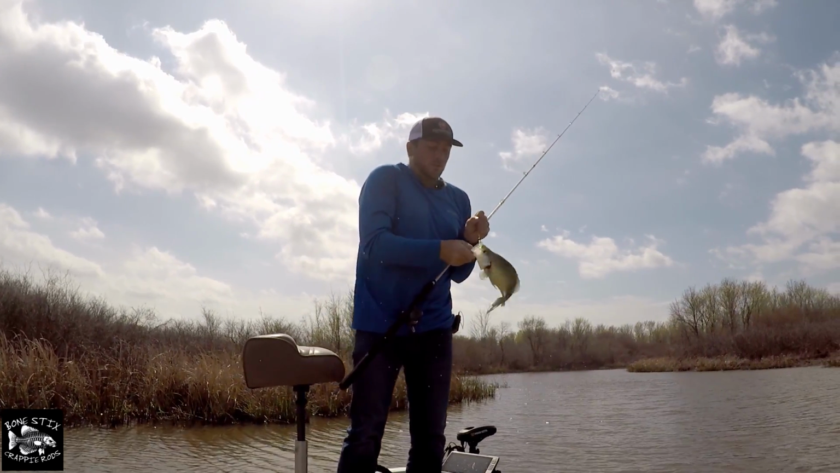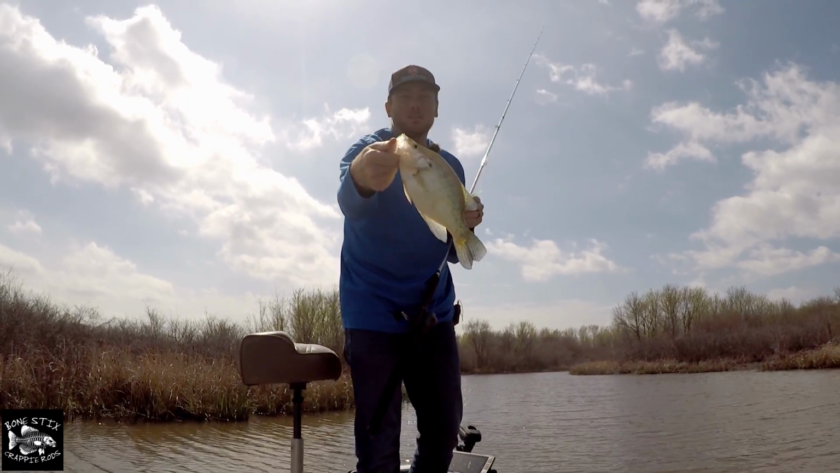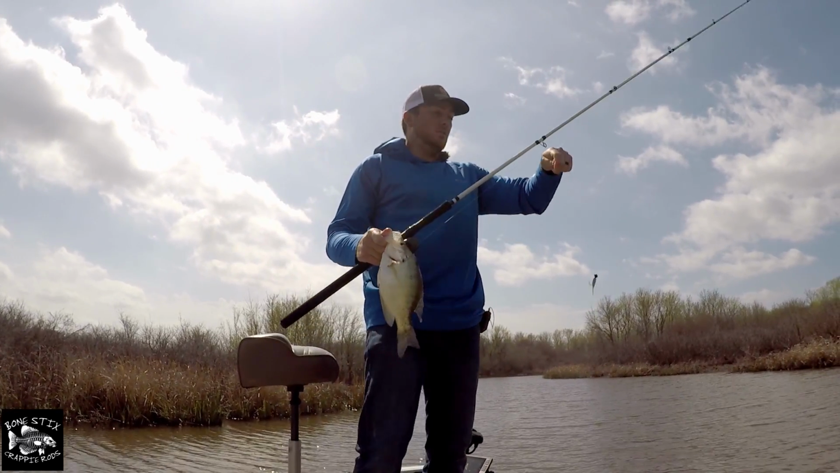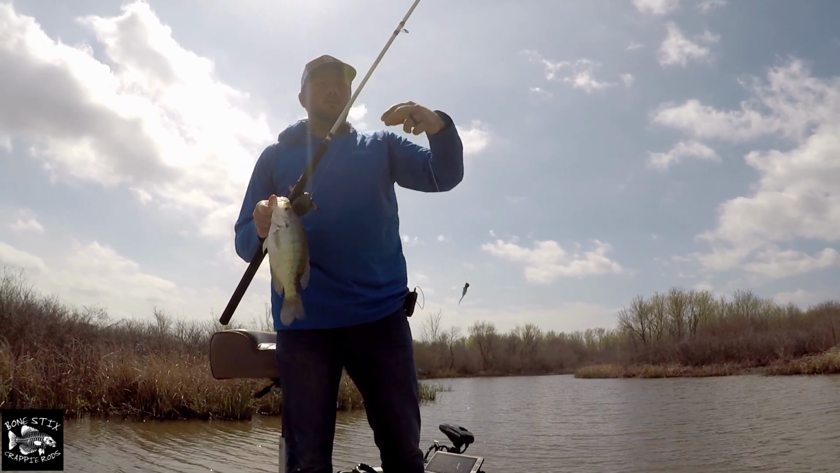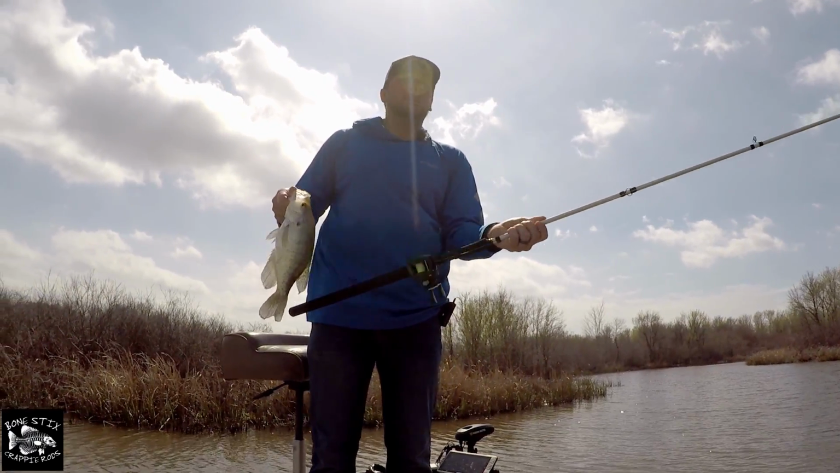Creek fishing has always been, in my opinion, the most fun type of fishing. And I'm not using anything different. I'm still using a 1/4 ounce jig, 15-pound braid. Same thing I'd be using if I was going after a lot bigger fish.